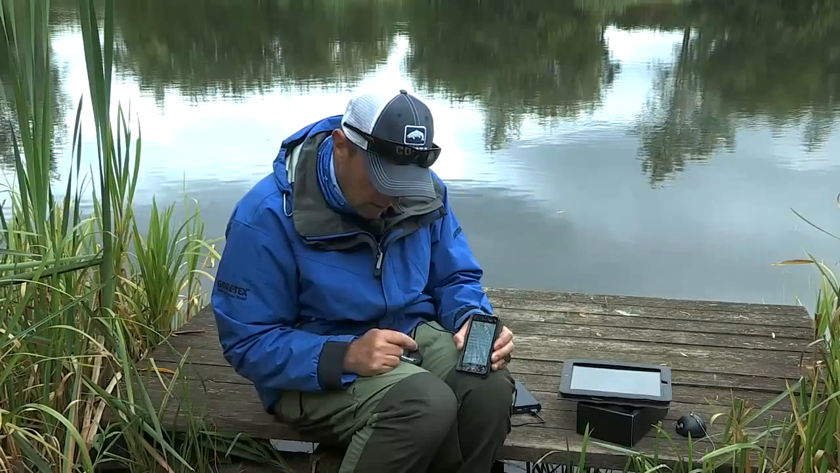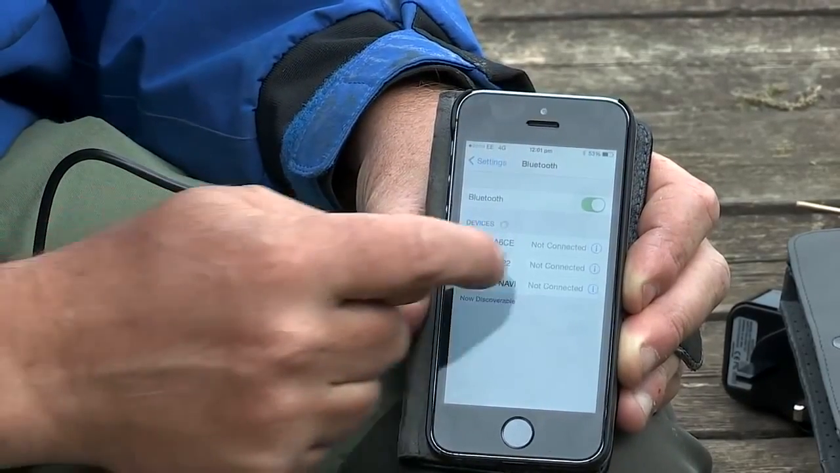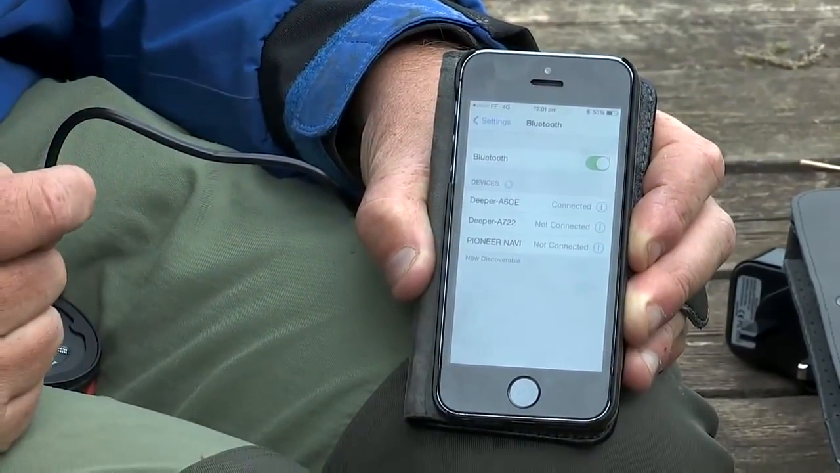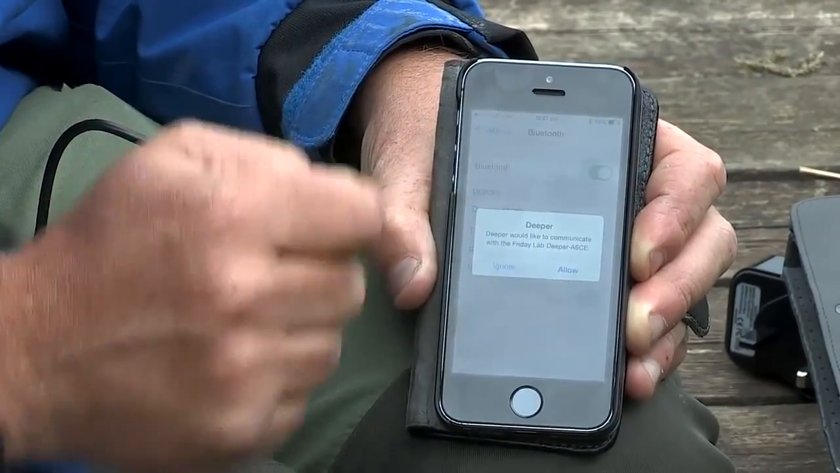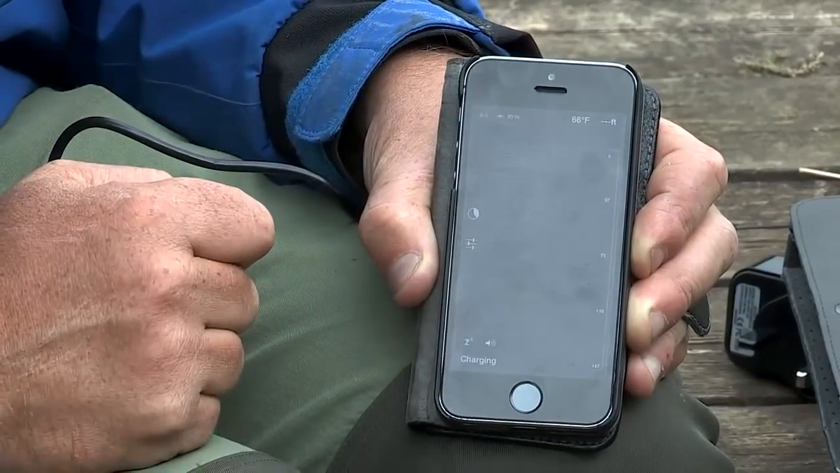So I'm going to switch my Bluetooth on there, and you'll see that I've used several Deepers in the past, and this is the newest Deeper. So I've got this one, and I just want to click it on, connected. There you go. So the Deeper would like to allow you to communicate with Deeper A6CE. That's it, allow. We're connected.